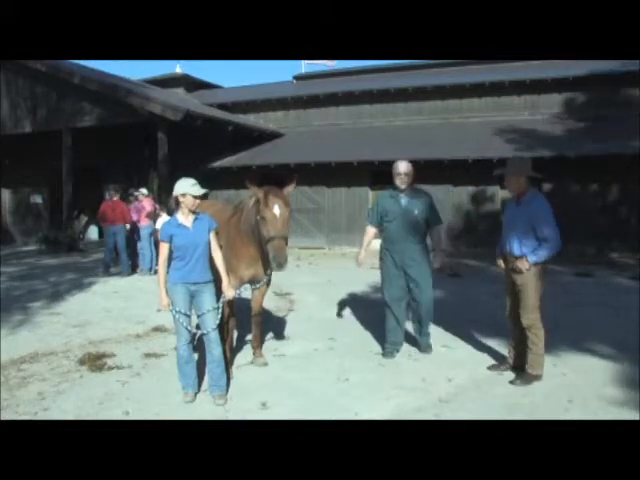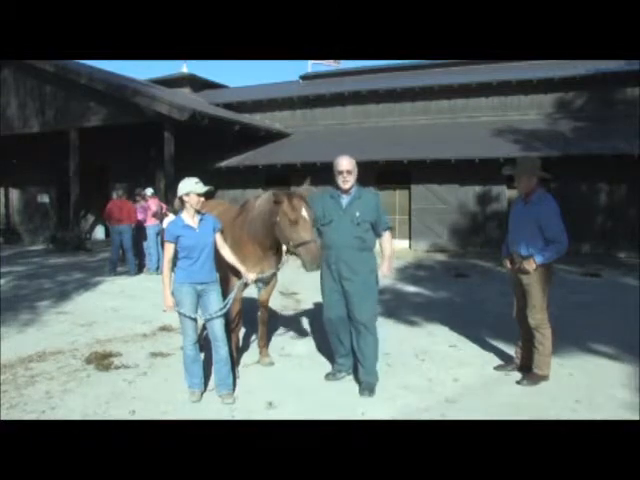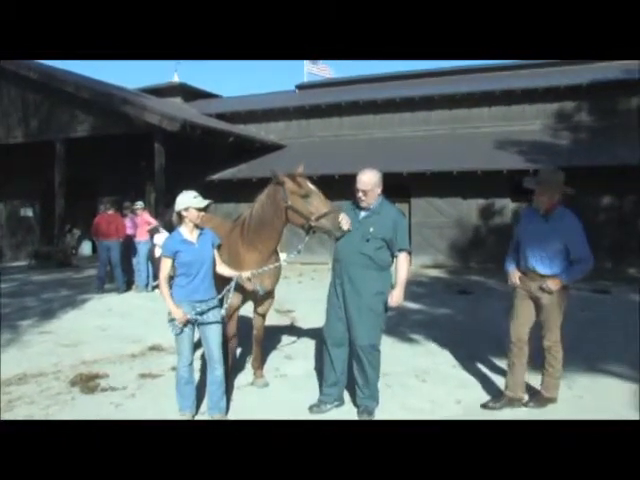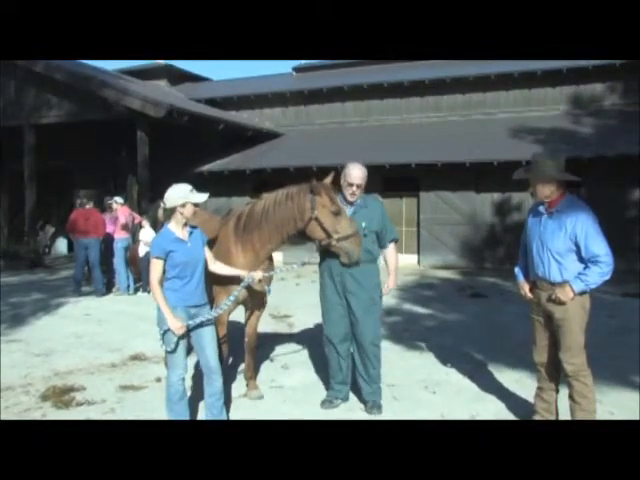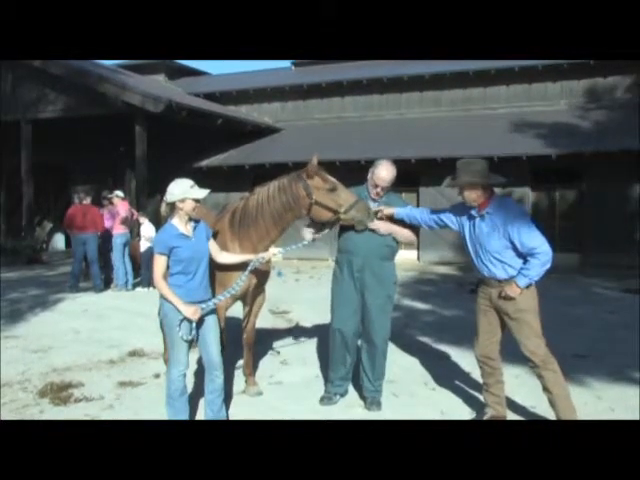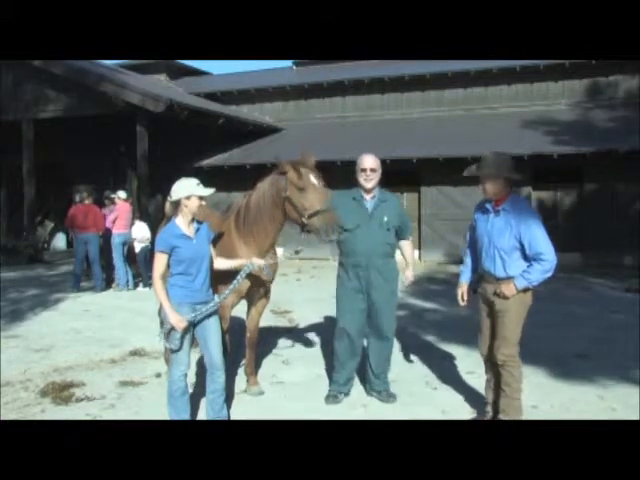Okay. You want me to go ahead and start? First of all, when I'm checking out a horse, I'm checking from the head all the way down to the base of his tail. When I first approach the horse, I basically get the horse used to me and make sure that he's relaxed. Don't eat my ink pen and my wire. You definitely don't need that.